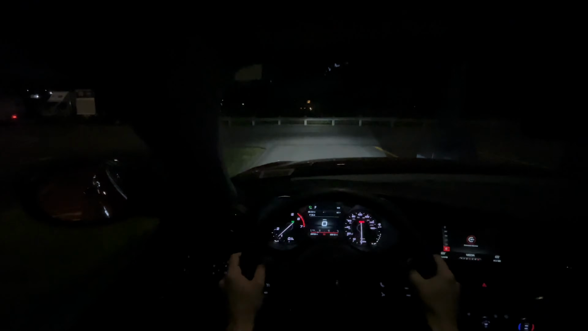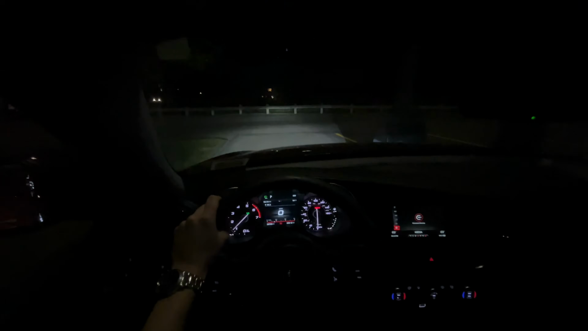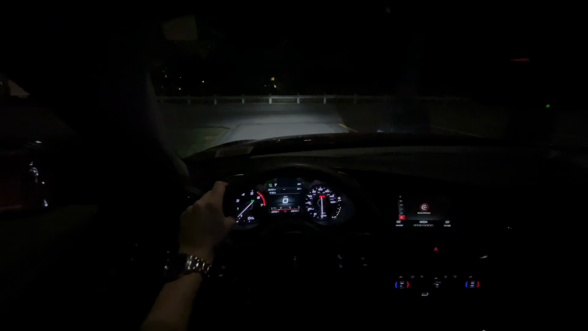I'm actually going to roll down the windows a bit, because when we go by these buildings, you're going to hear the reverb is absolutely crazy when the engine is still kind of cold. So we'll give it a sec to warm up, but we're going to be in dynamic, probably in manual for most of the time too, as we just kind of cruise and enjoy this car on the way home.